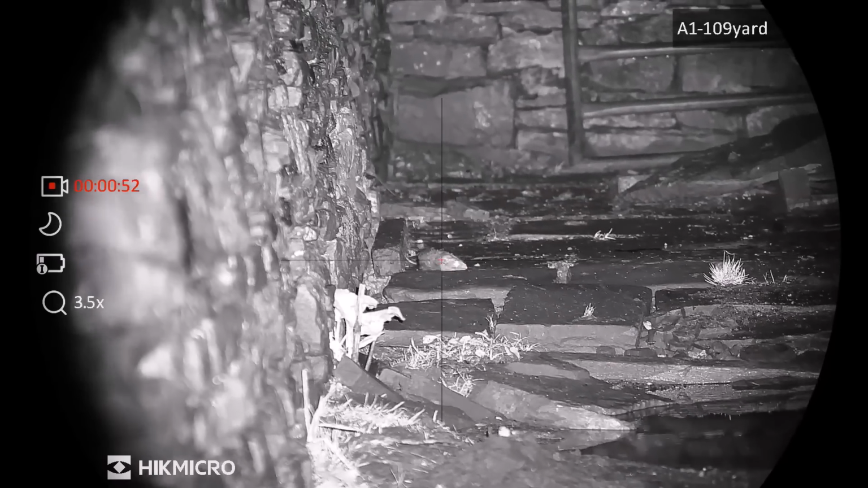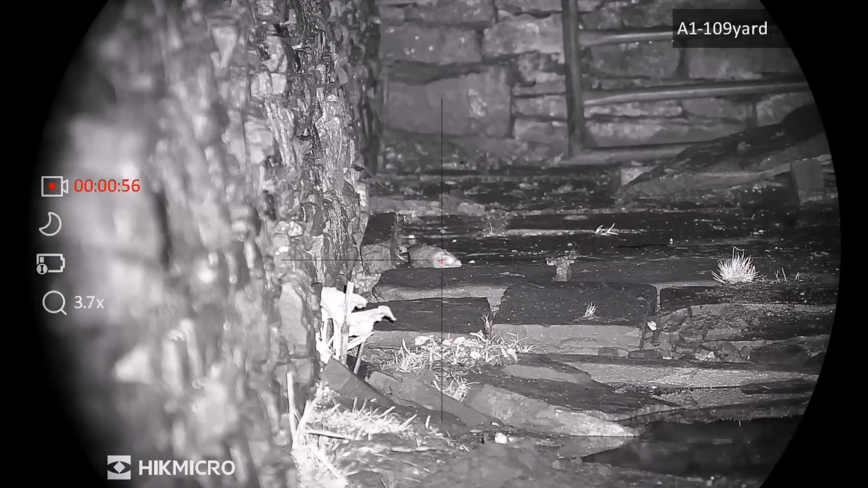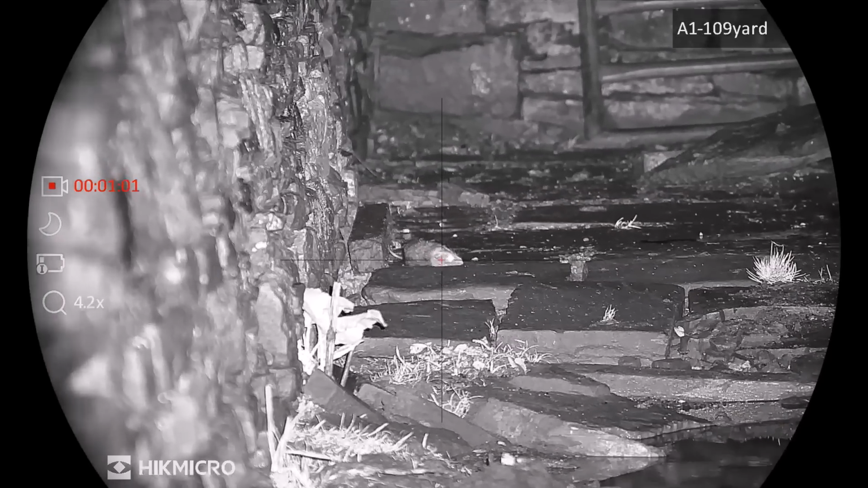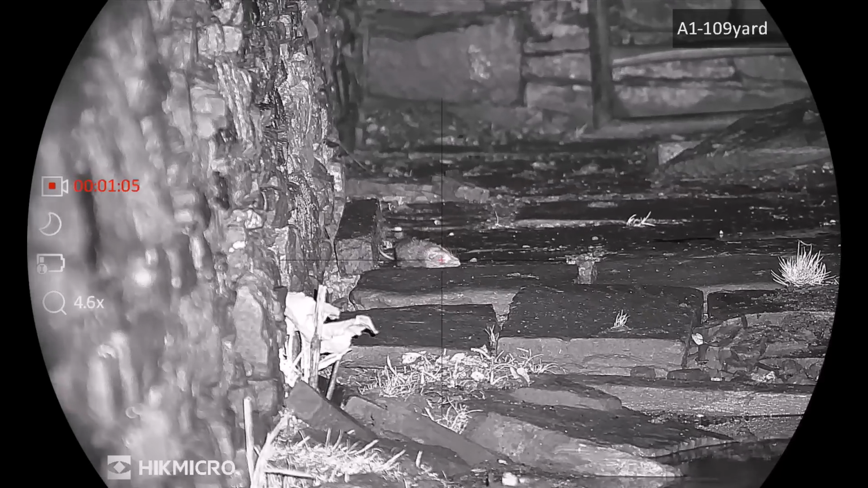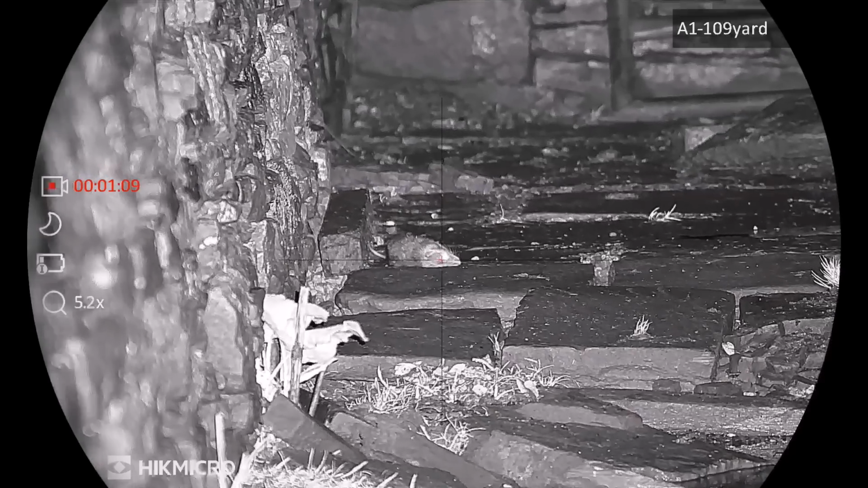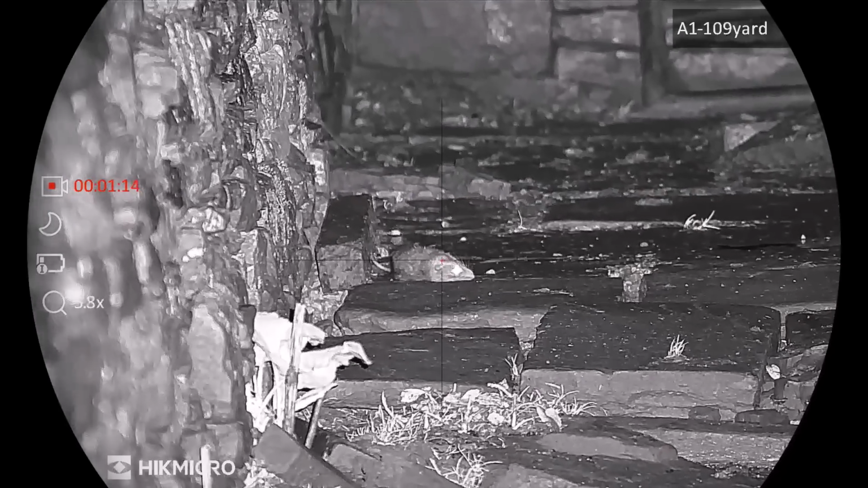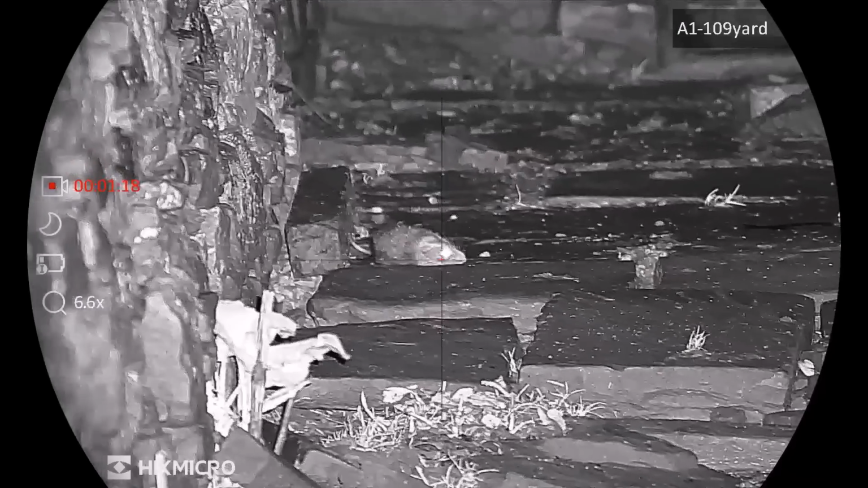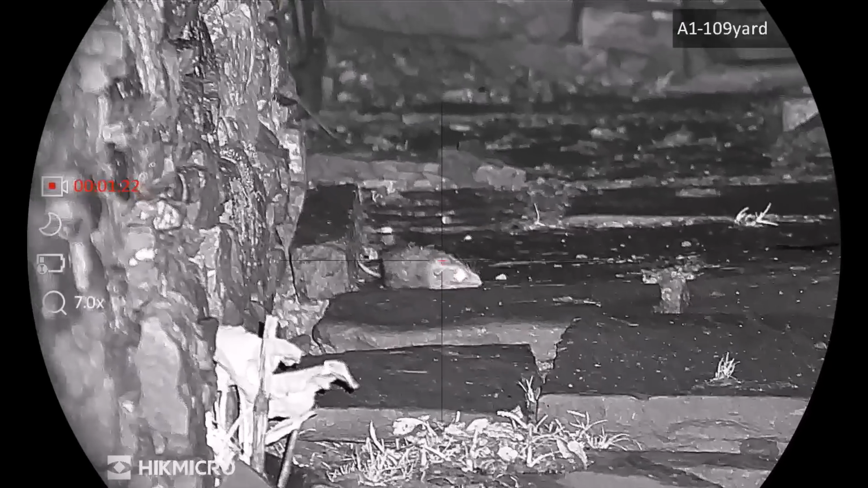I've just shot this rat now on 3 times. I'm trying the zoom on the Alpex, to see if it pixelates. You can still see the rat's whiskers, and I think that's good. I do. On 6.34. Yeah, that to me is still good.